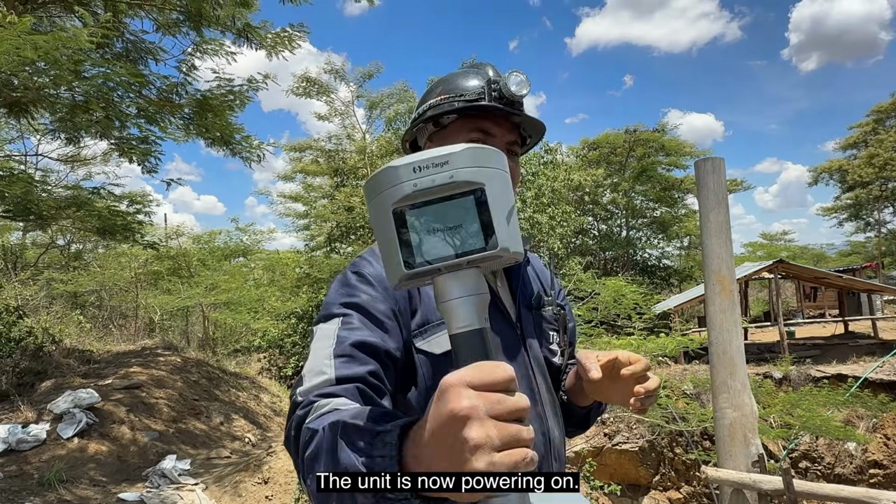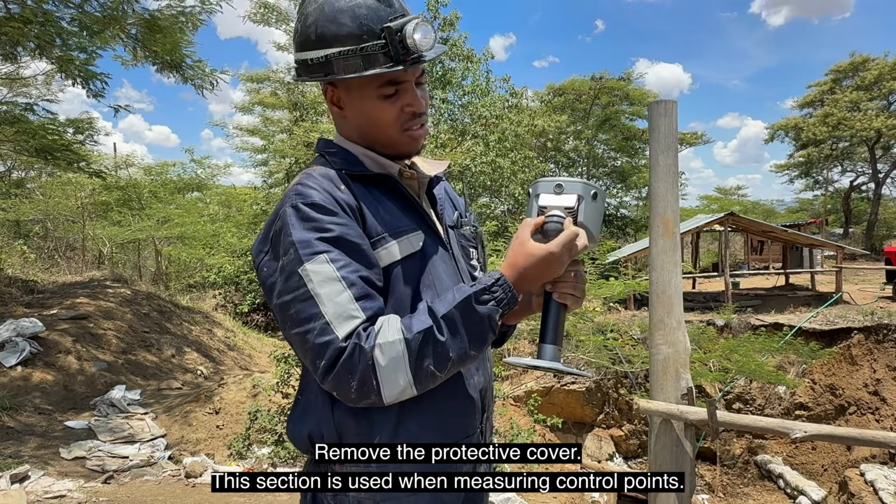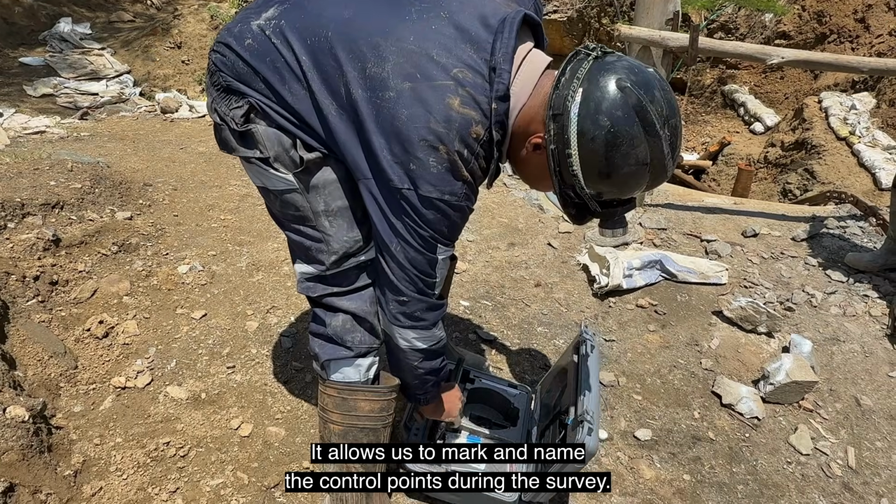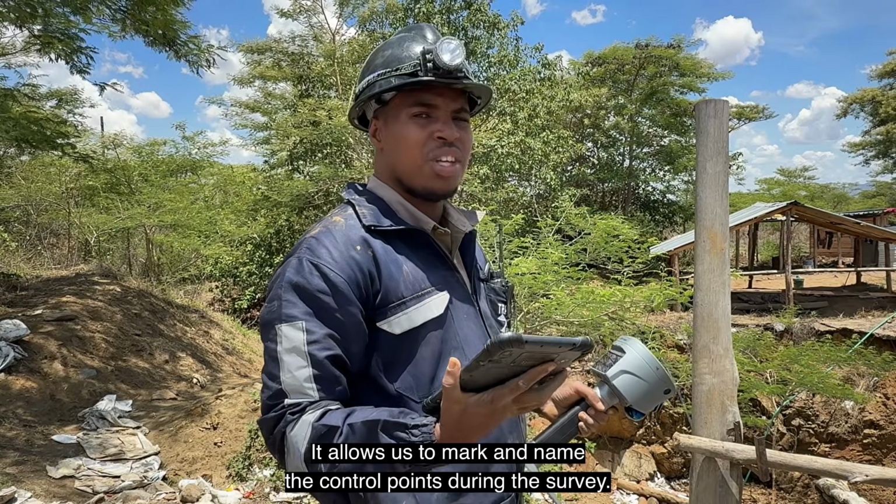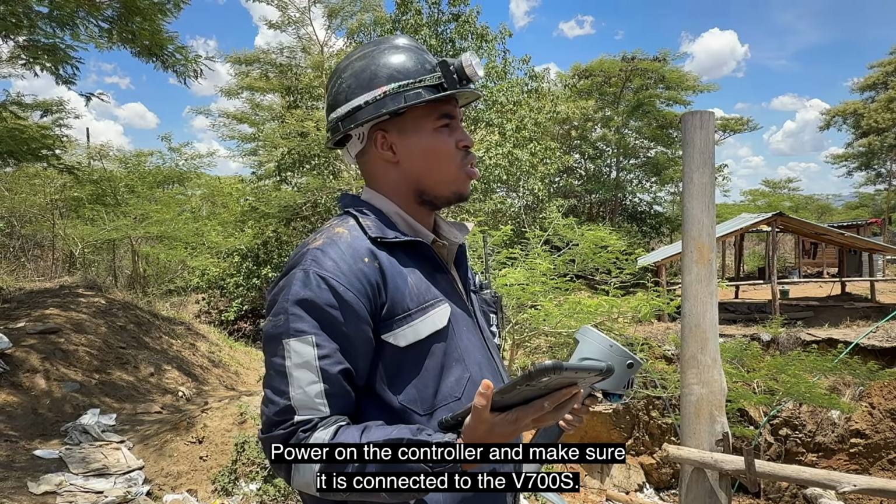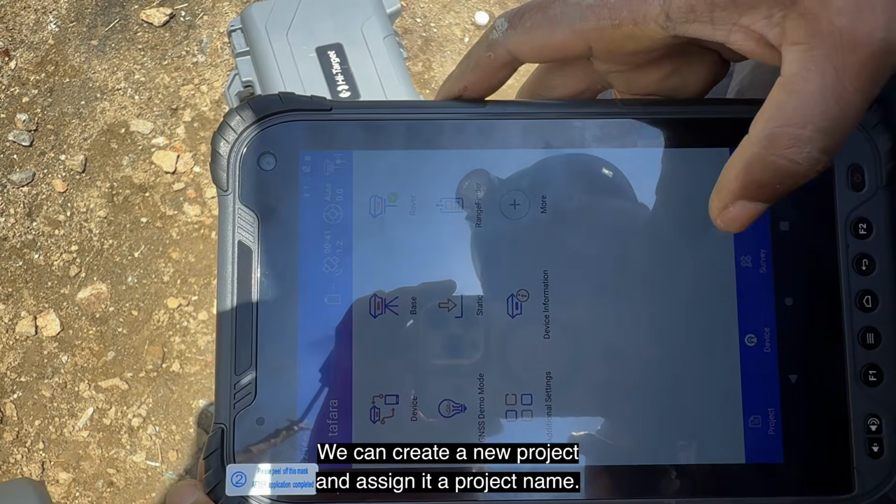So it's powering on, as you can see. We remove the cap. This one we will be using for the control points so that we can mark and name our control points. You can't do that when you are not using this. So we are now waiting for you to power on our controller and make sure that we have linked our controller to the machine on devices.